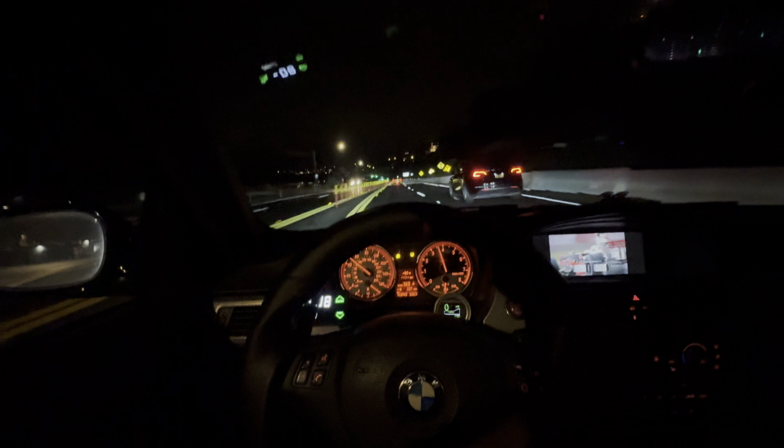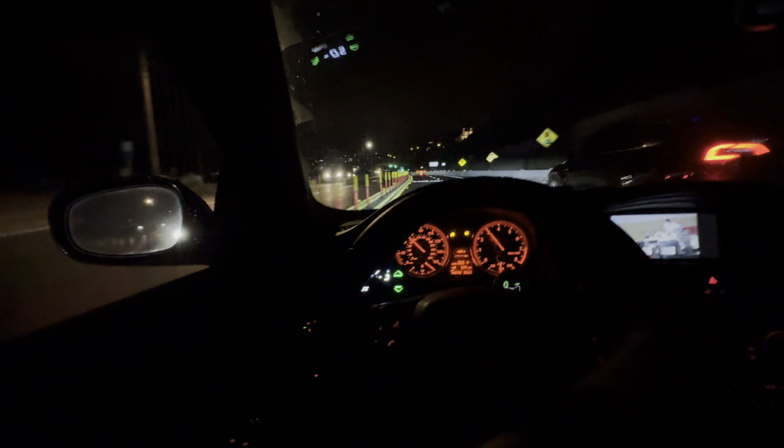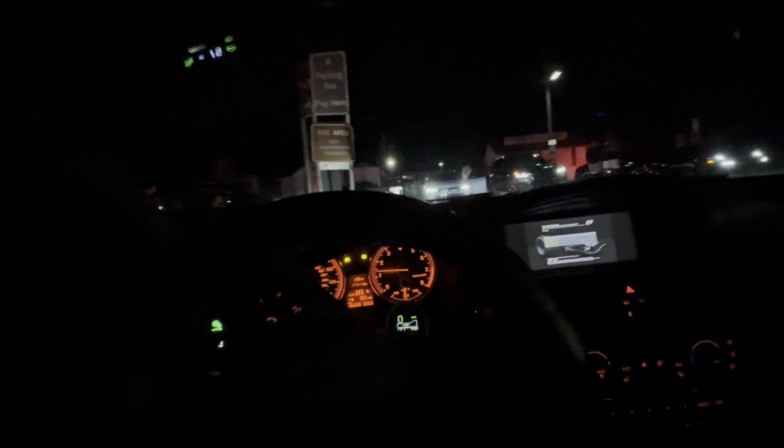That Hellcat's definitely running some E85 up in that thing. I smell that thing. It's potent. We met up to the last location. There's hella people here. Hella people here. Just gotta find some parking.